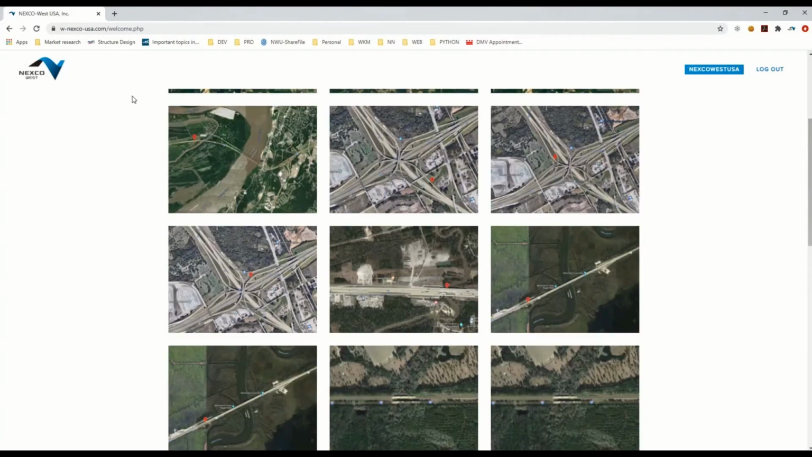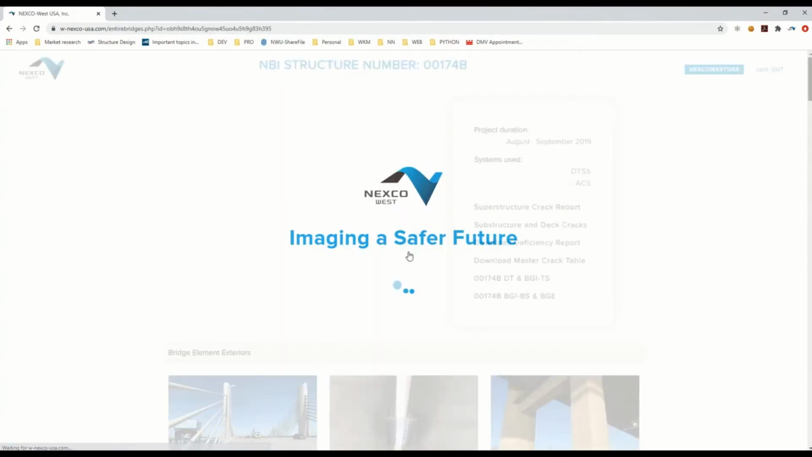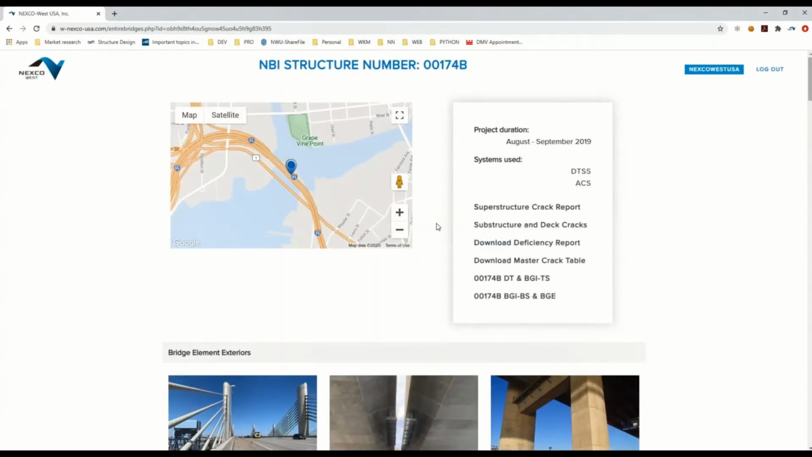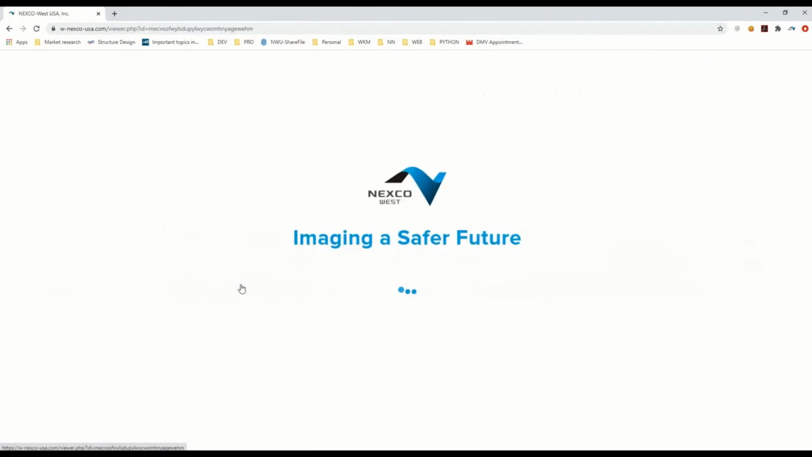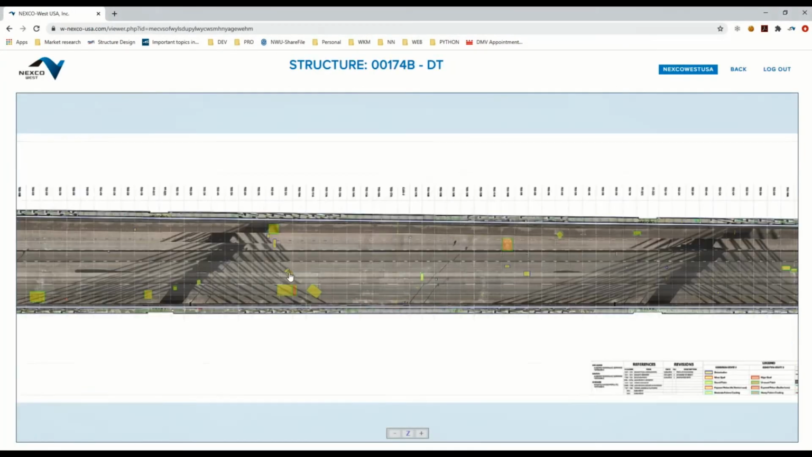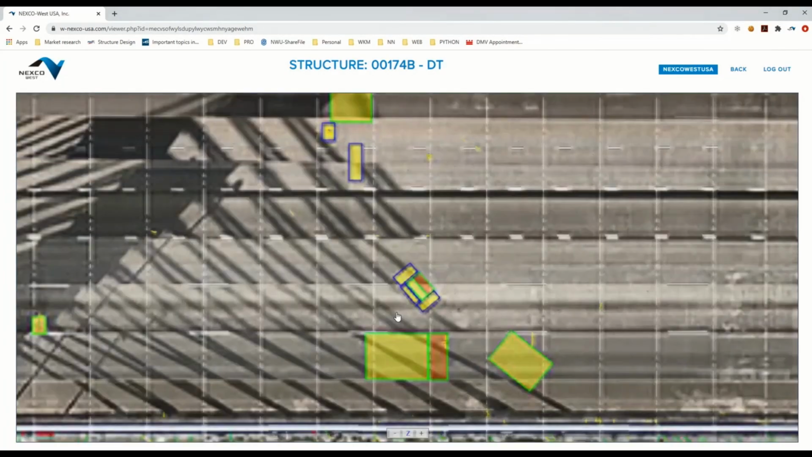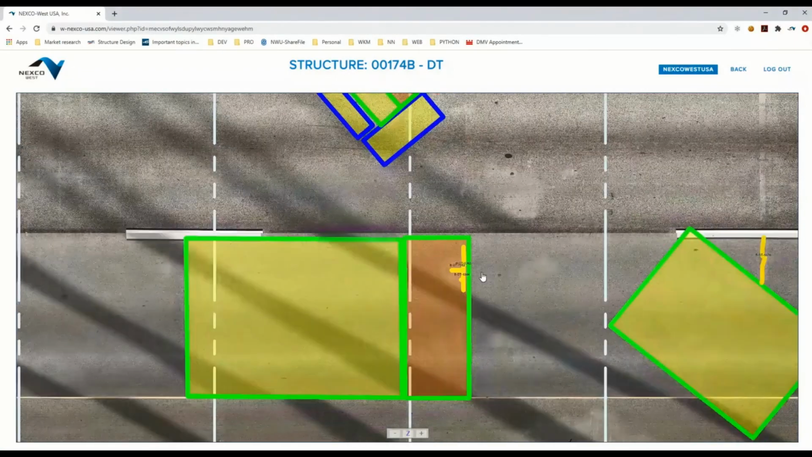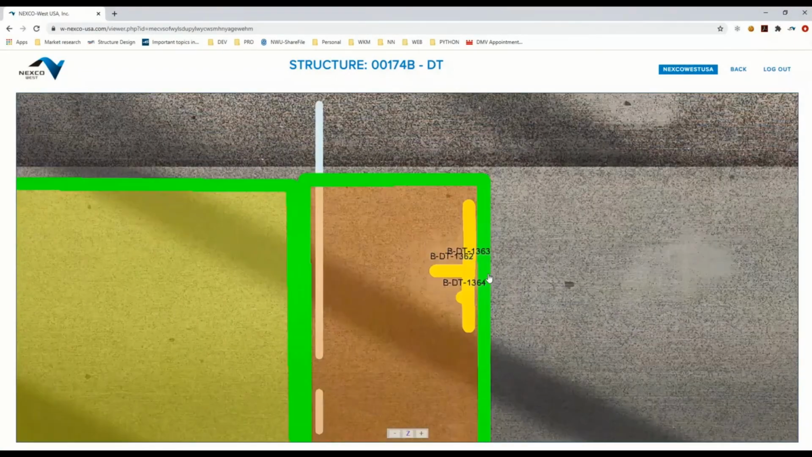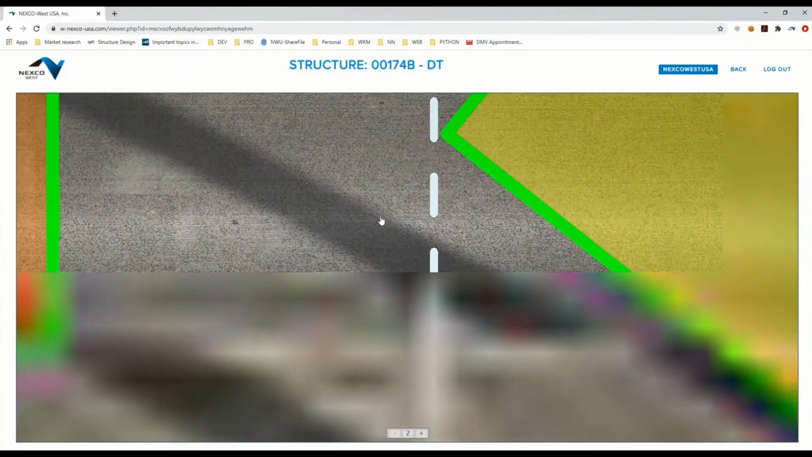All right, so we're going to walk through what the deliverables look like. And just to note, this is all online. So anybody can access this with a username and password login. The data is perfectly secure because it has the username and password login. And you can see, zooming in here, the image quality is quite good.